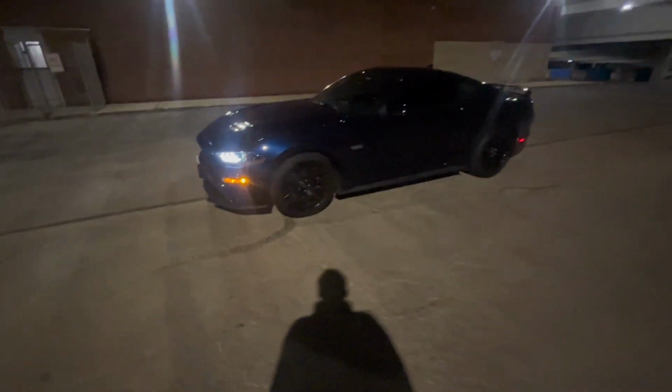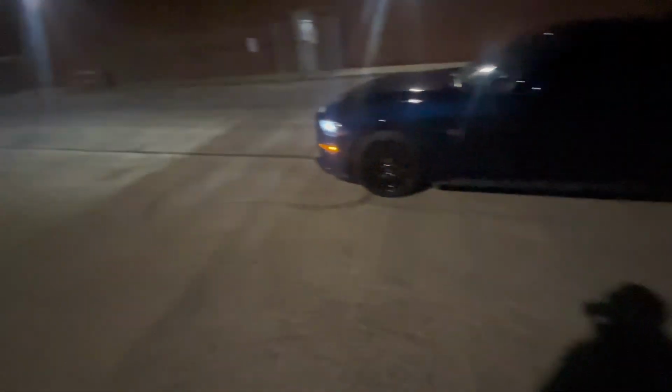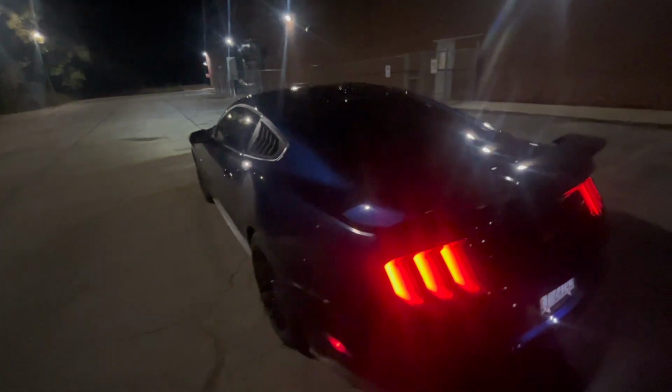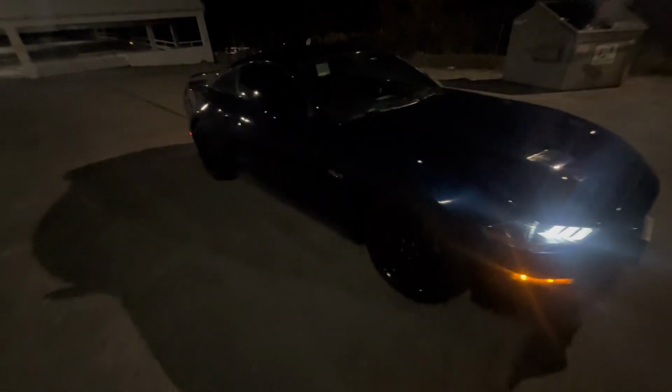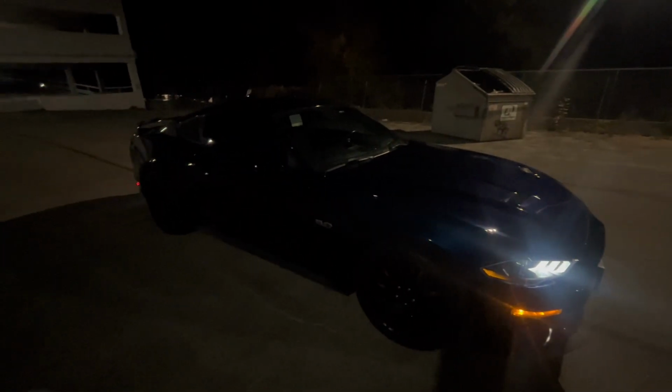Tonight we're doing a POV at night. I think it's currently 2 a.m. and I'll give you guys a little walk around. I was gonna go to the parking garage, but they had it closed for the night right over there. But yeah, man, we're gonna give you guys a good little night POV with the big Brembos. Yeah, we'll go from there.